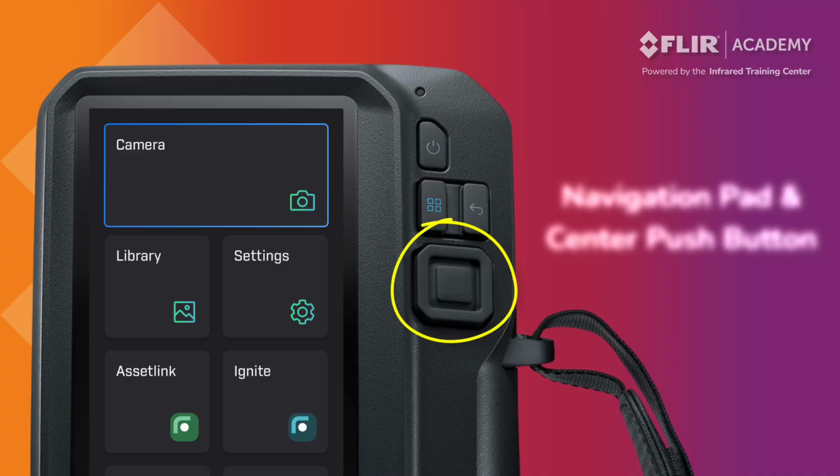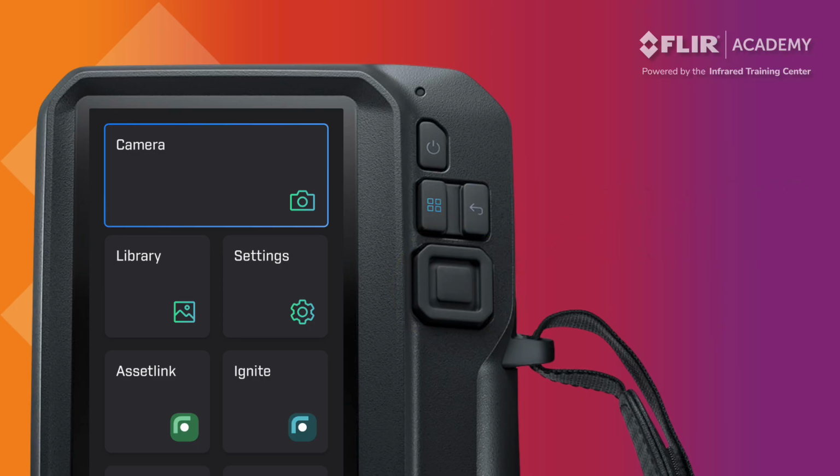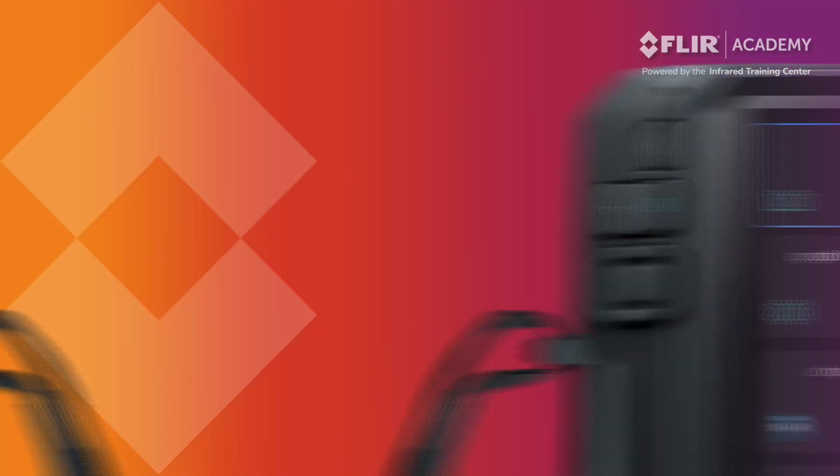The navigation pad and the center push button can be used to move around the menu system and select any of the options. Press up and down or left and right to move around the menu, and press the center push button to select whatever you have highlighted. We'll cover more of the menu options a little bit later in this presentation.